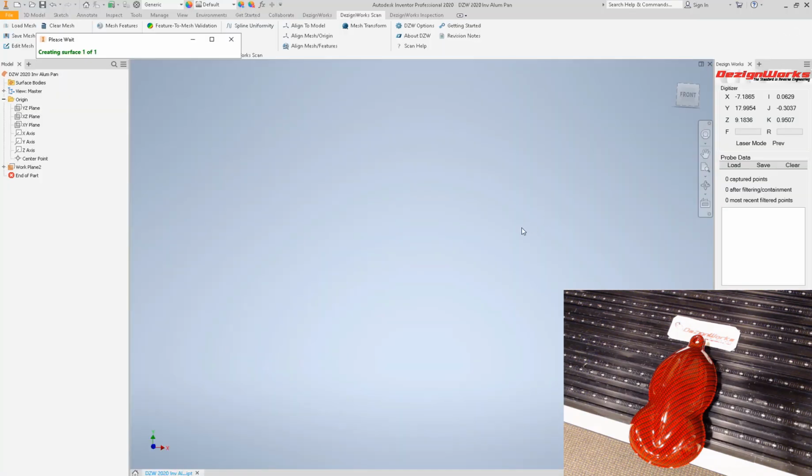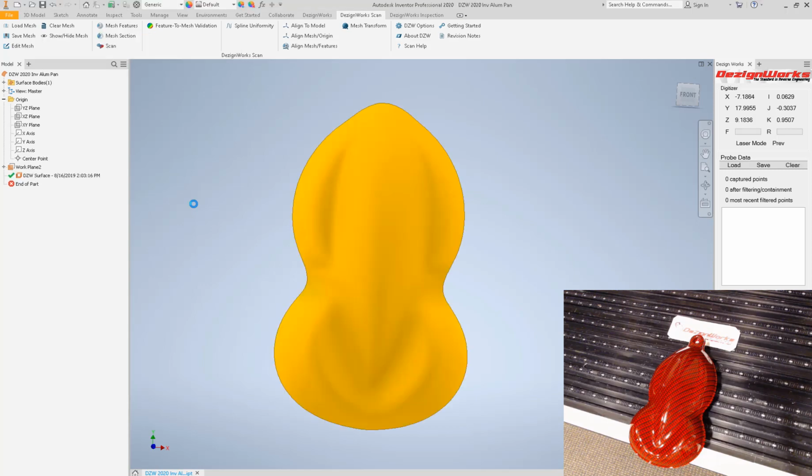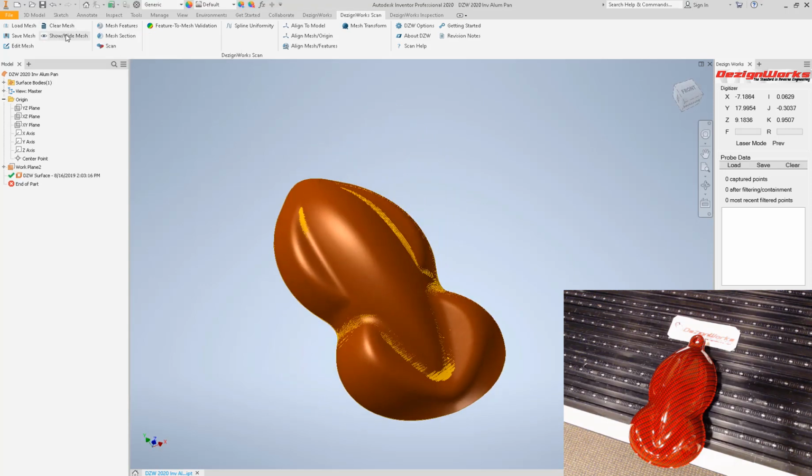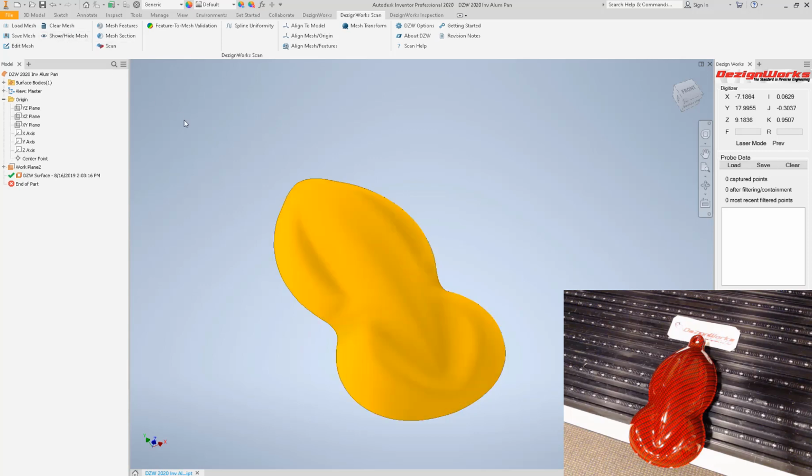So let's go take a look. You'll see it being added to the tree. All the features created in Dezignworks are put right inside the Inventor tree, whether it's a cone, a boss, or an extrude. You can edit the sketch or the feature. So our surface is getting built here. Now I didn't bump up the UV display much. I left it stock. So this just says show hide.